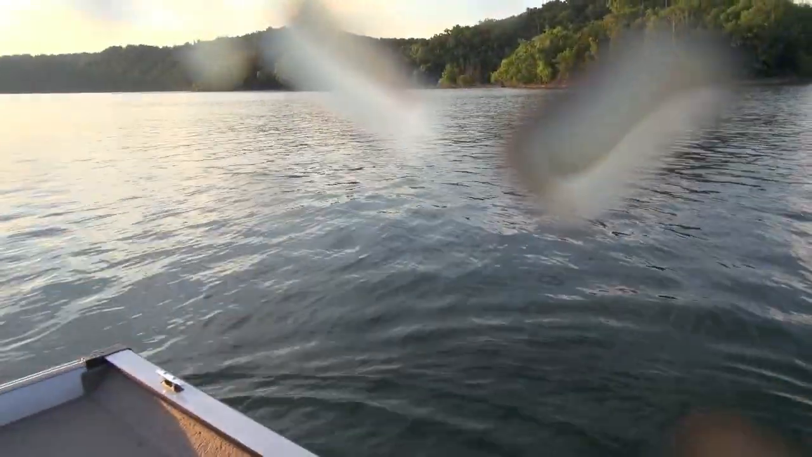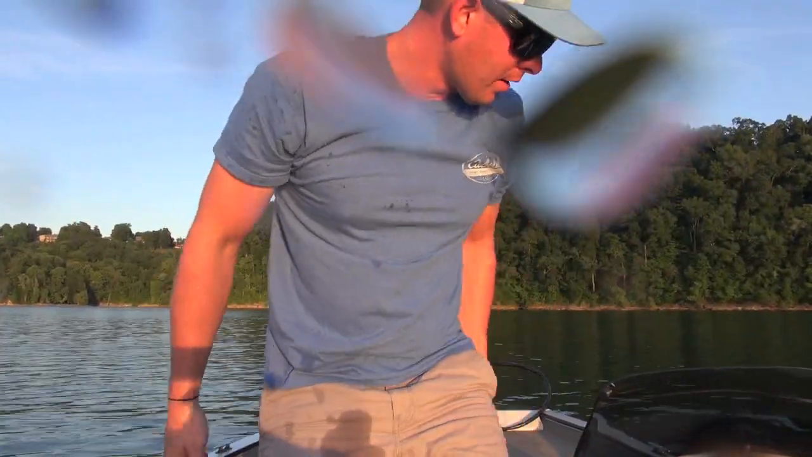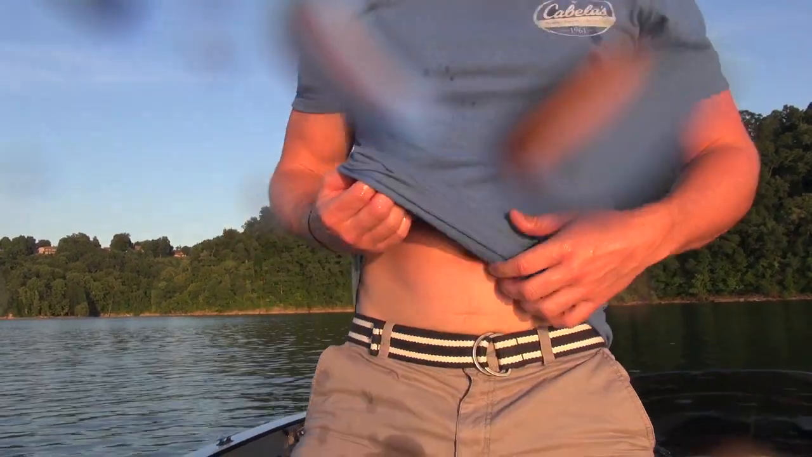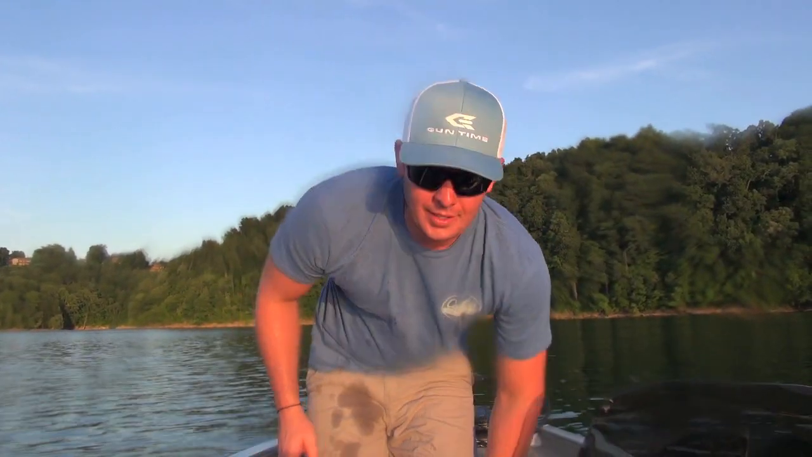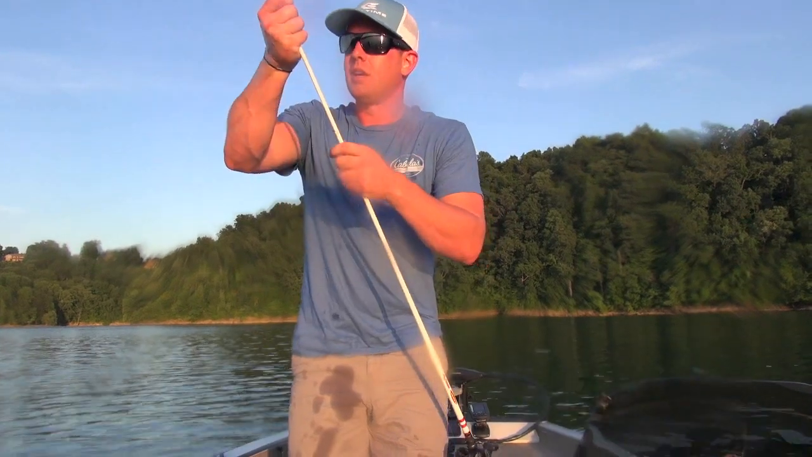Yes! First cast, 4-pound bass. I'll take it. Camera's all wet. What have we got? Little shirt action here. Come on, clean her up. What'd I tell you guys? Old Purple.